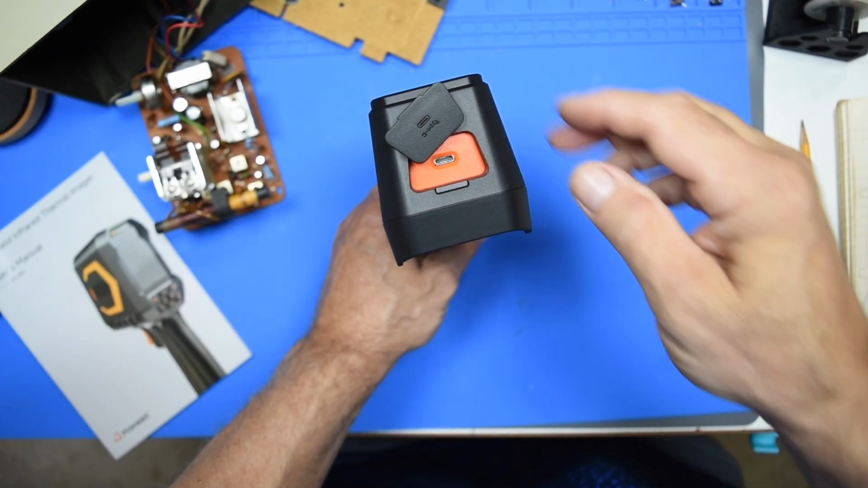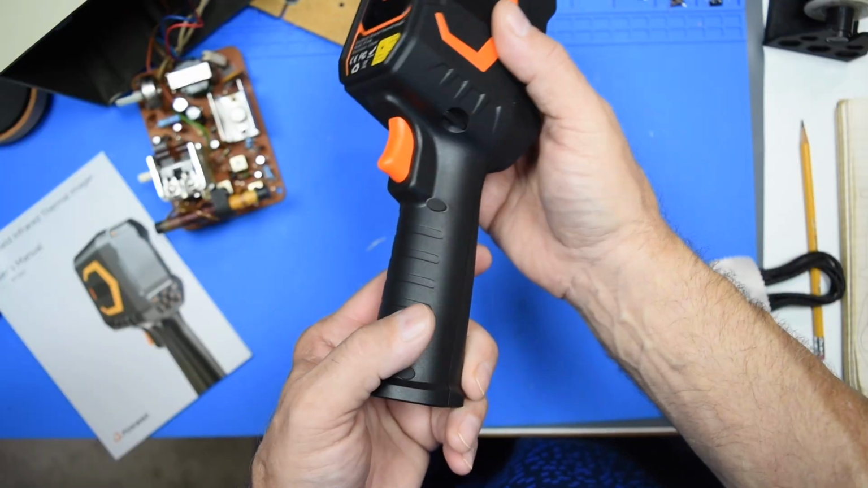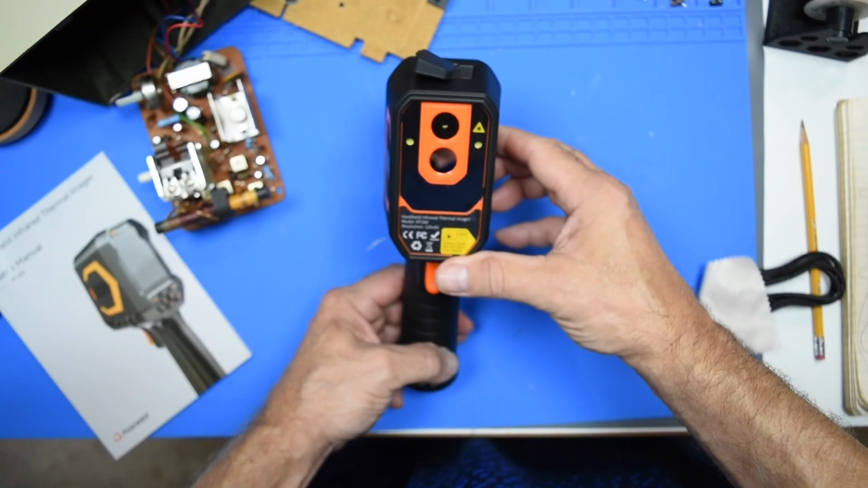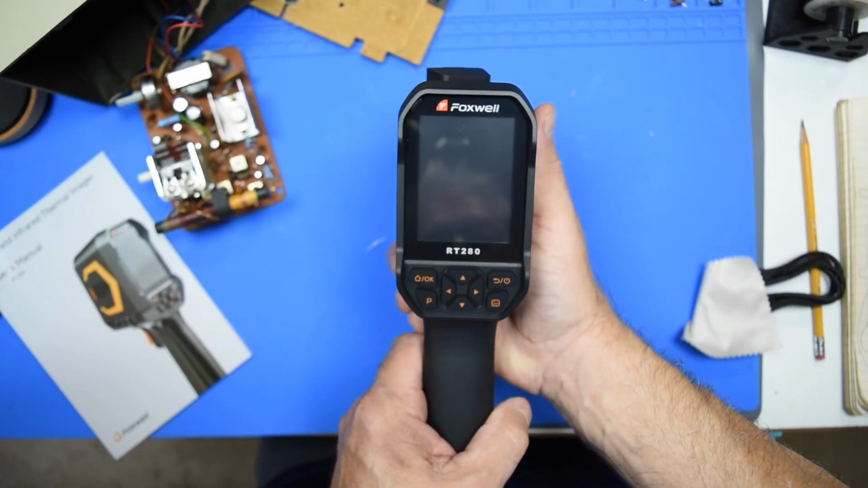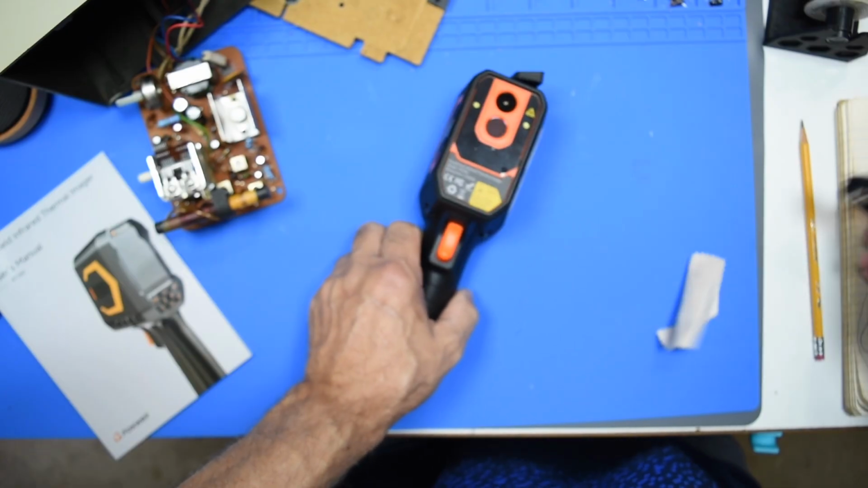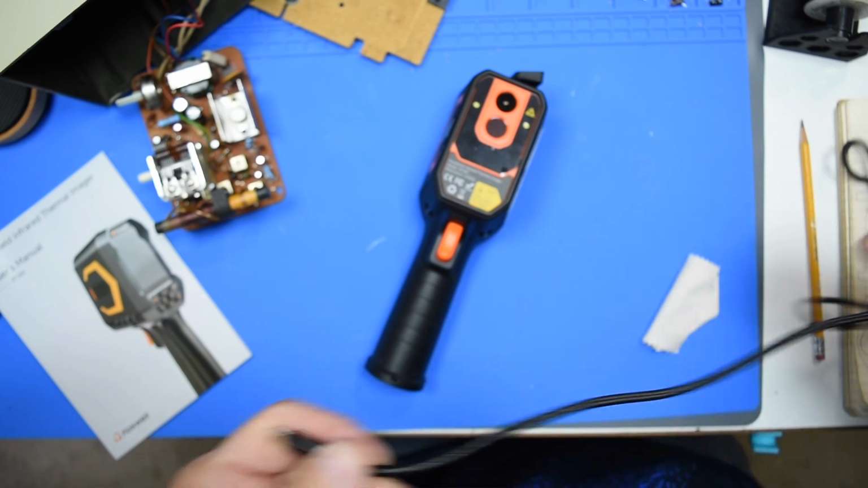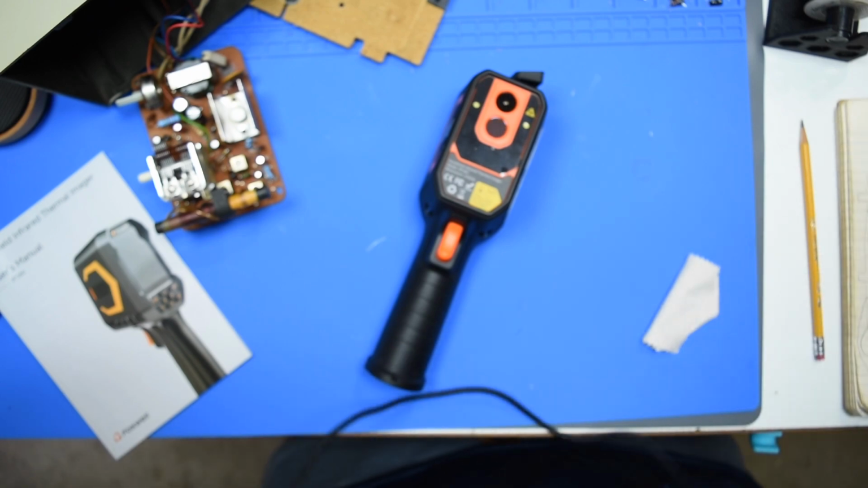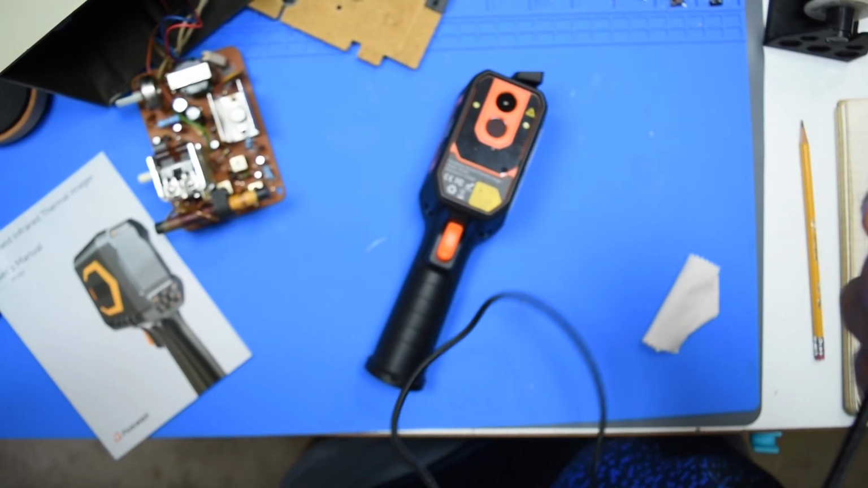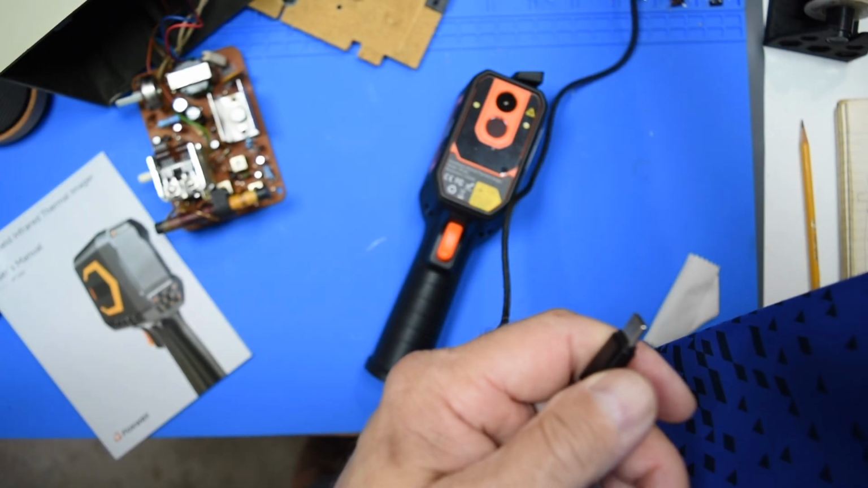Here on the top is your USB-C. So we may have to charge it first, but let's just find out here. Let's turn on a bench supply here.